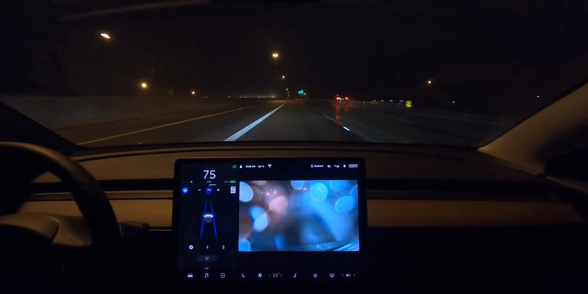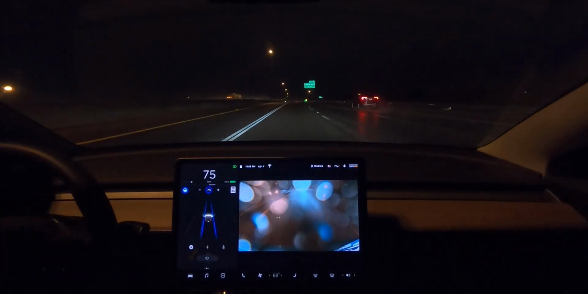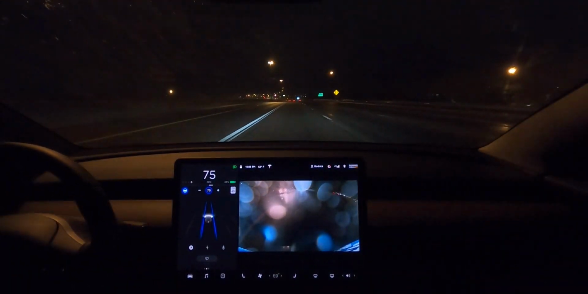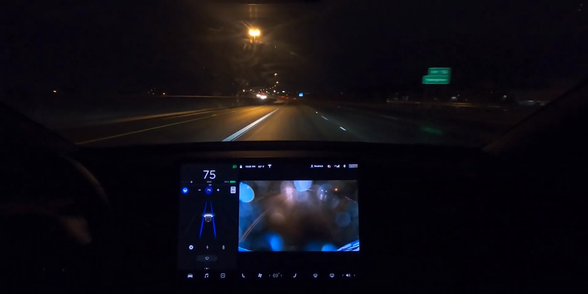It's weird because the placement of the cameras is actually really good to not get water on it, I've noticed. Something about it being up so high, the top part of the windshield just doesn't get wet. Maybe it's the way that the windshield's shaped. I'm not really sure on the aerodynamics of it, but it's doing a good job.